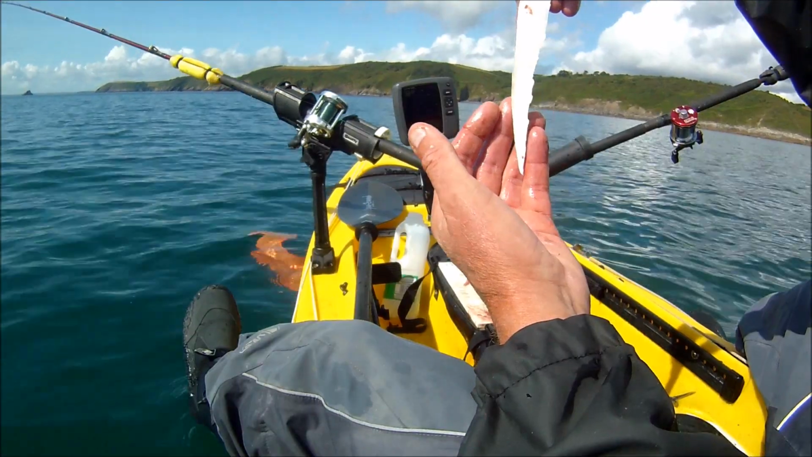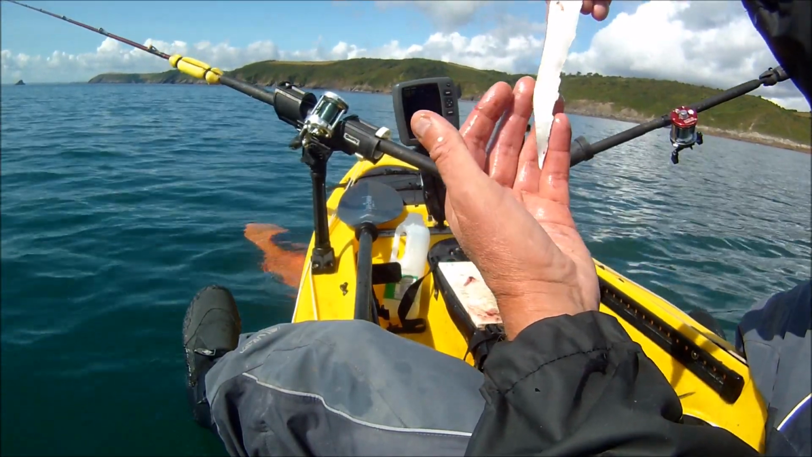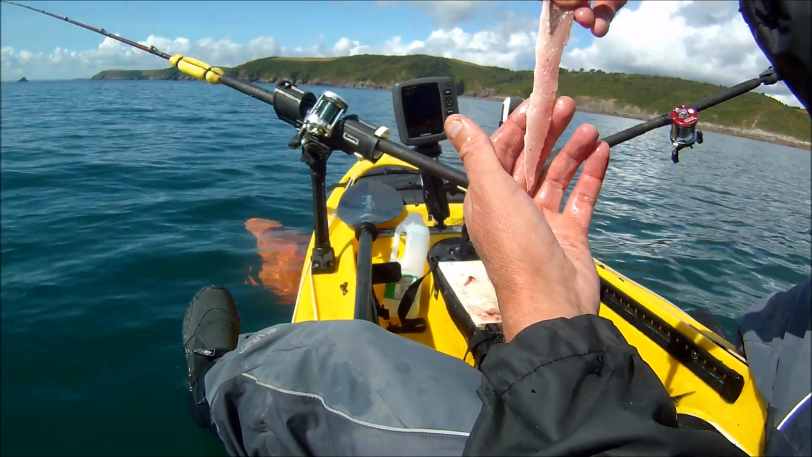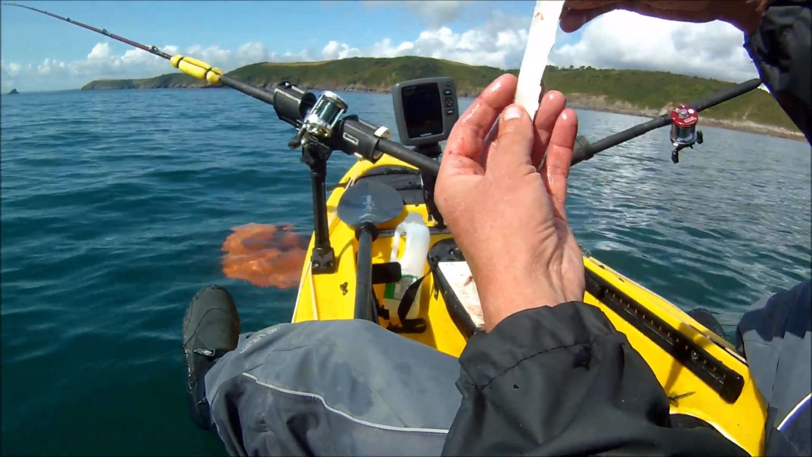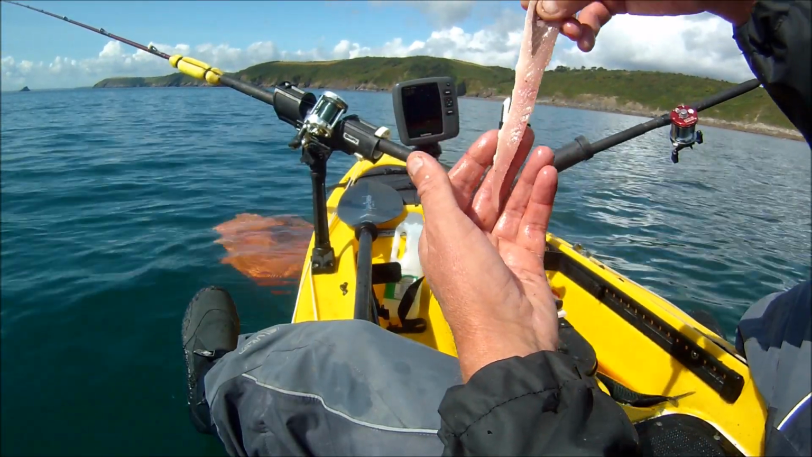It's a great bait, fresh mackerel for turbot. Excellent bait, and always of course better if you can get fresh bait. Frozen bait like the frozen launce is fine, and it will work, but of course if you can get fresh bait, that's even better.